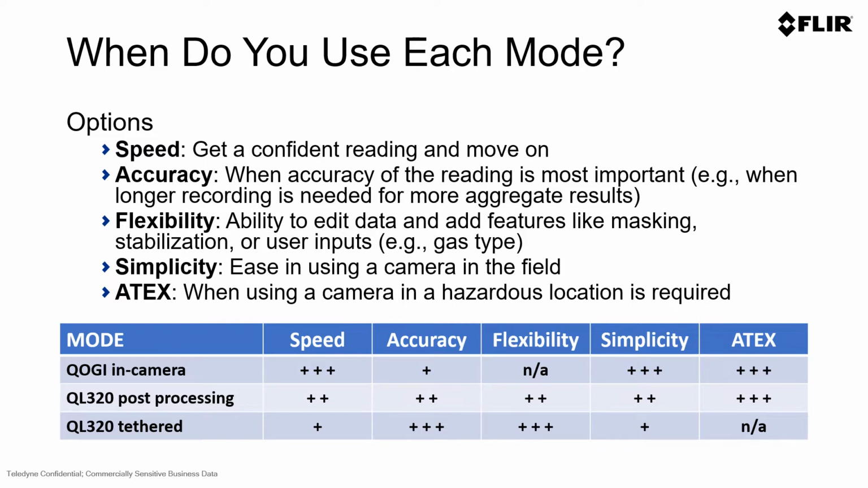If you need simplicity or speed, in other words, if the goal is to simply go out and use an advanced QOGI analytic and get a result after around 10 seconds, the QOGI in camera feature is going to be the feature for you. This will give you a confident result, but the ability to mask out other features, as an example, will not be available in the in-camera feature. And if you need to use your camera in an ATEX or a Class 1 Division 2 environment, you would not be able to use the QL320 tethered to an OGI camera from FLIR.